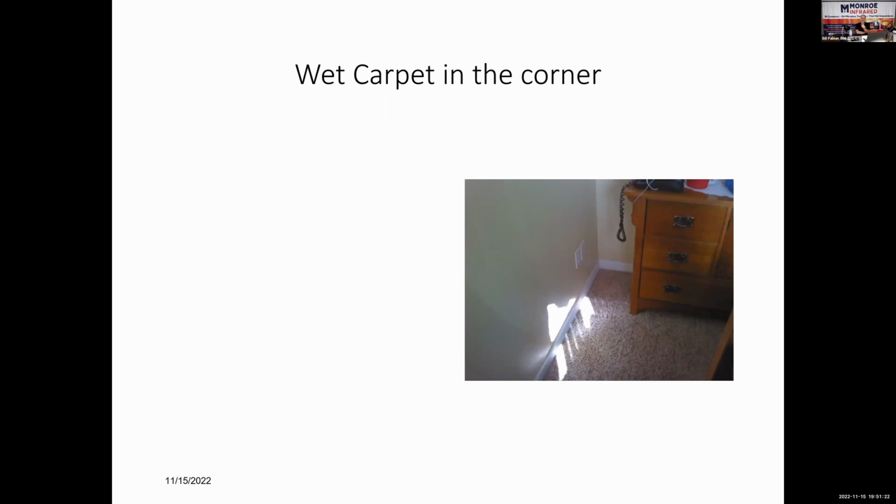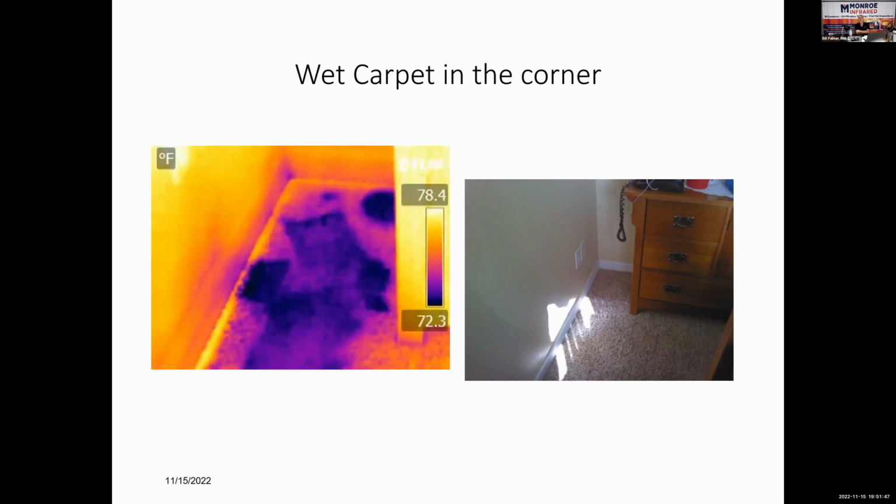Somebody goes to sell their house, you guys know it. They typically will stage the house. They clean it up, they vacuum it up, they paint it up. They're trying to cover up the problems. You come into this bedroom, and yes, there's an outlet in the corner. And maybe when you get down on one knee to plug in your outlet tester, and then you stand up and you go, my darn knee's wet. Maybe then you would have found the water in the carpet that you otherwise cannot see visually.